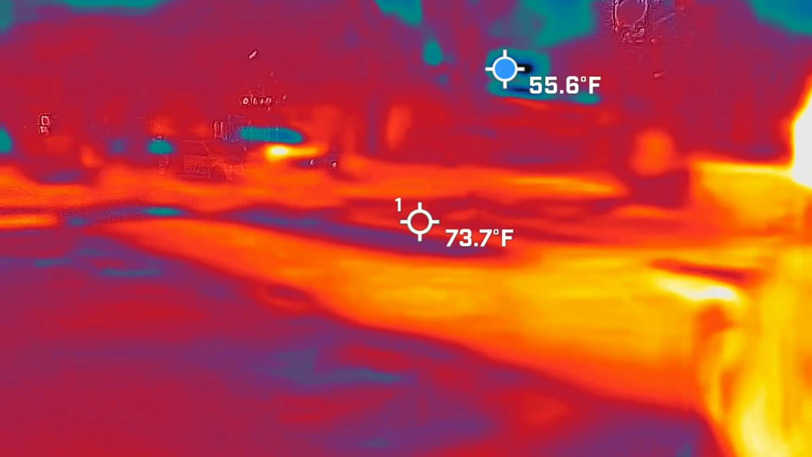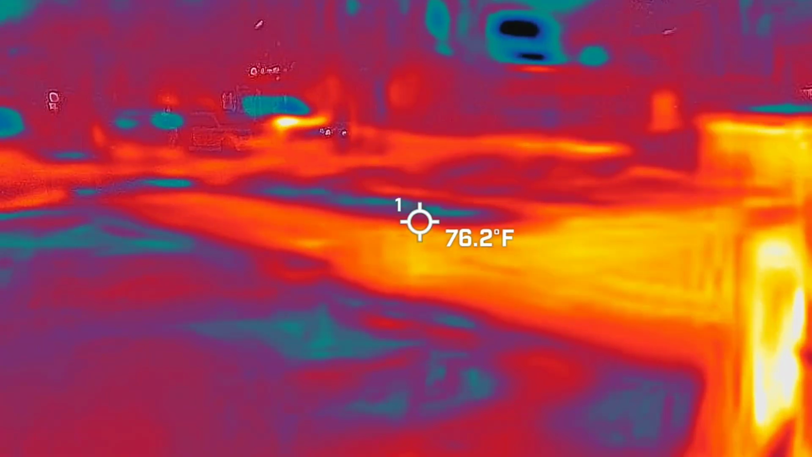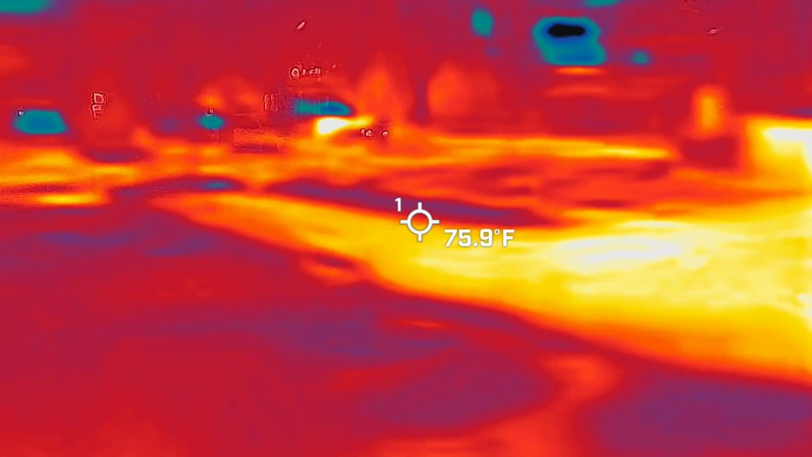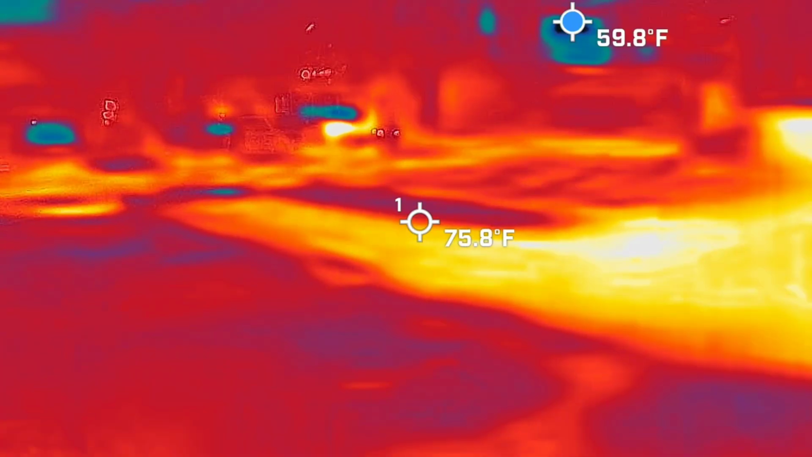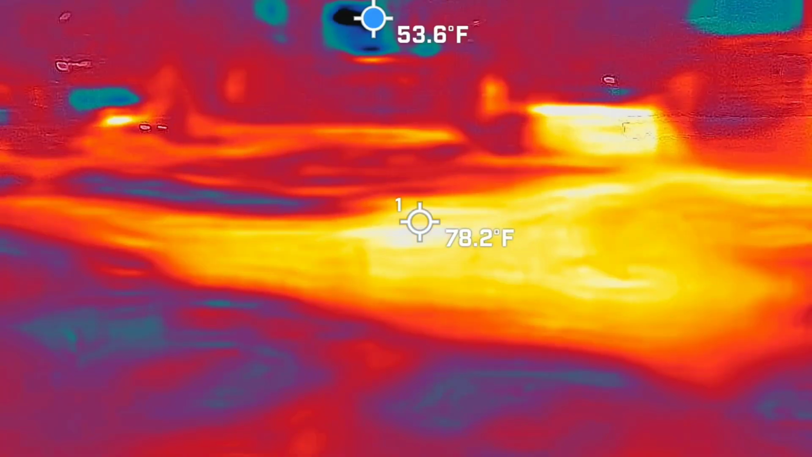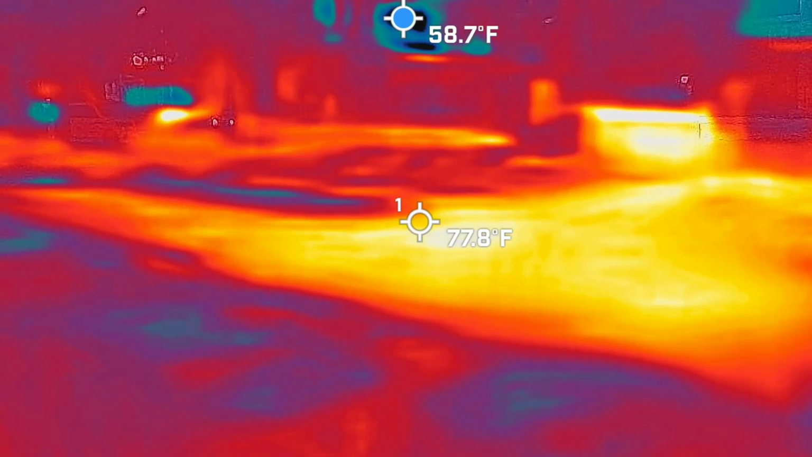What am I hitting over there at 56 degrees? What you got? This 56? Right over here. Is that a car? Yep. Is that what I'm hitting? 56, 58. You're hitting a gap, so it's going in between the trees, or you might be getting some of the metal barn over there. But good eye though.